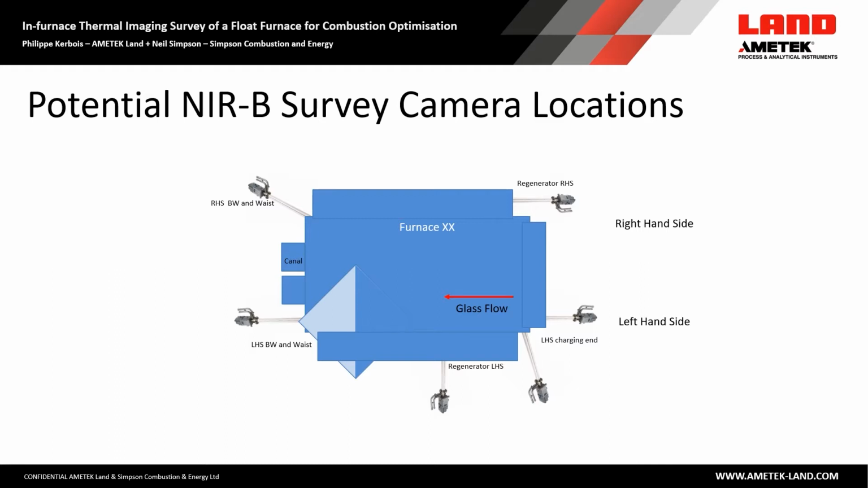Ideally, we capture firing left and right with a recording of the last 2 minutes of firing, from the point where the flames go out till flame on. We need to capture firing right to left and left to right.